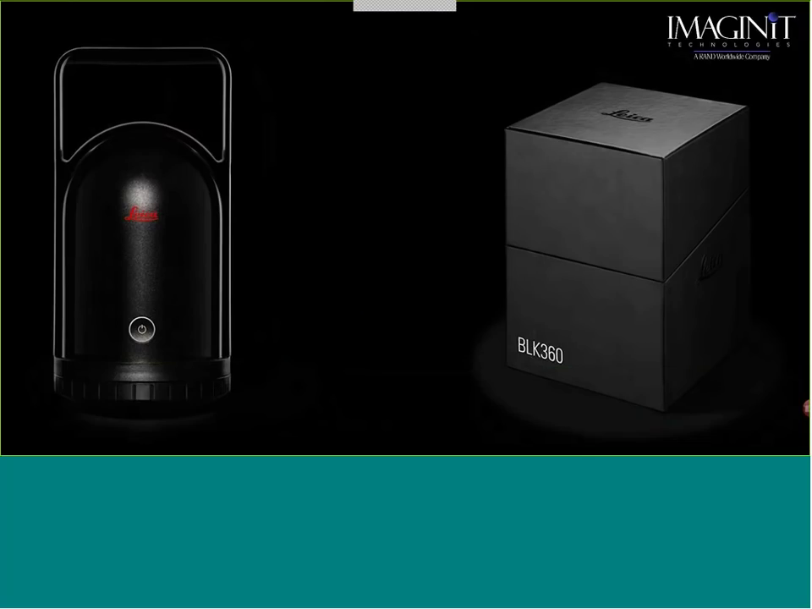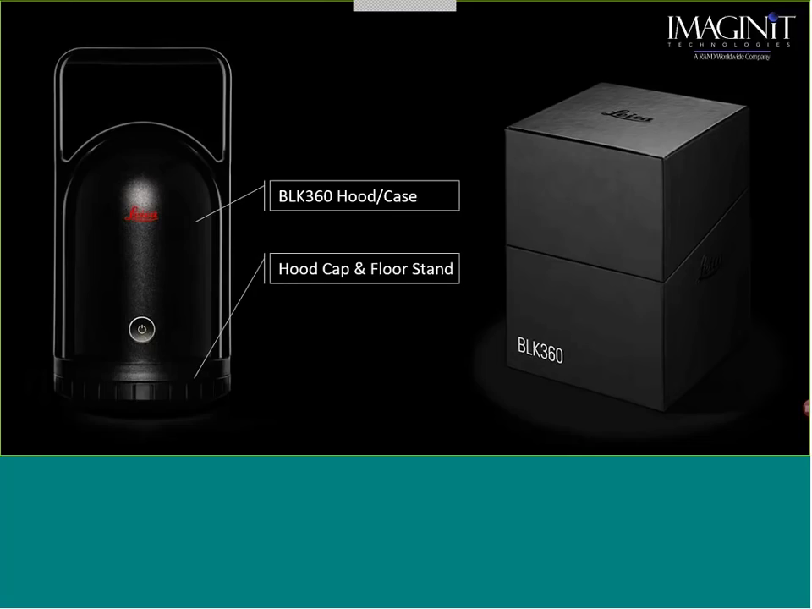Probably other than the memory, one of the things we always get asked is, okay, $15,990, what do I get? First of all, in this nice packaging, I will get the BLK hood, or the case. That is a case that slides right over the BLK. The bottom has a twist lock bottom to it, which they call the cap.